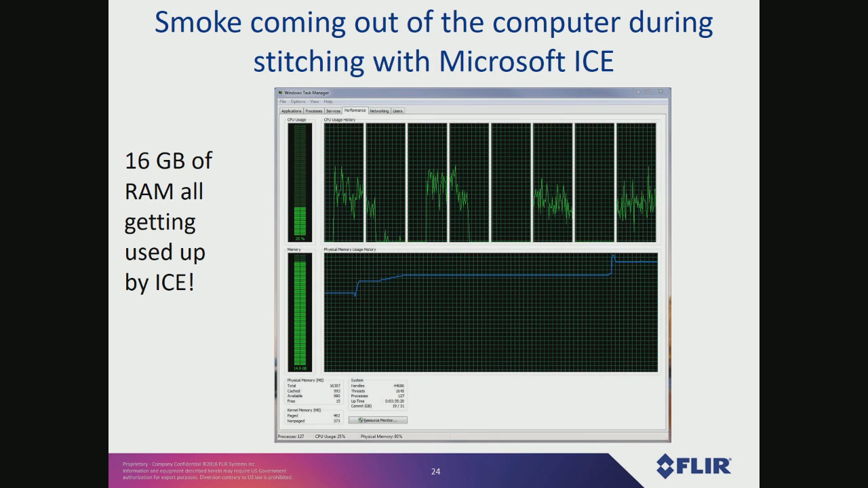So while we were processing it, smoke was coming out of the computer. Even though the amount of data is not that enormous, the way that it does the compositing with this Microsoft Image Composite Editor, I think essentially has like 5 or 6 copies of the image in RAM that it's doing all kinds of optimizations on. You can see that the 16 gigabytes of RAM in the machine was all getting eaten up, so the operating system was getting slower and slower. We ended up having to put in 32 gigabytes of RAM to get this image to process.